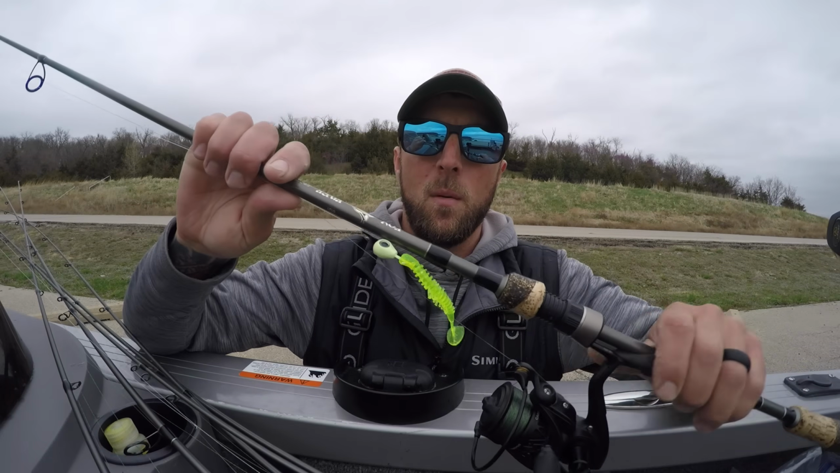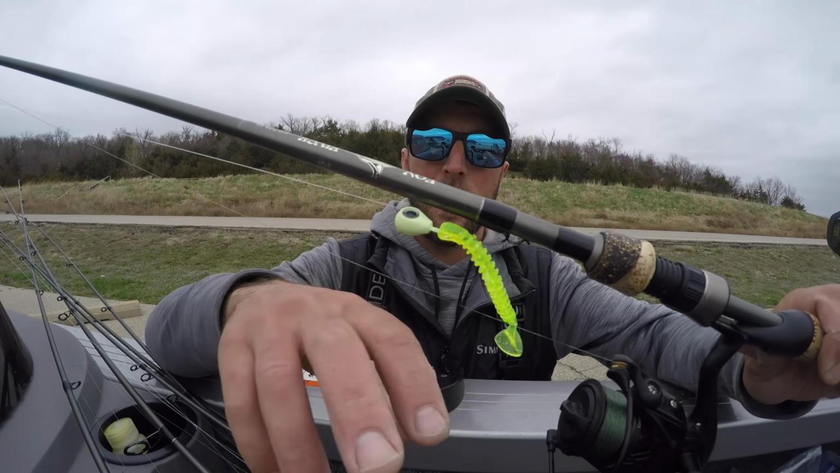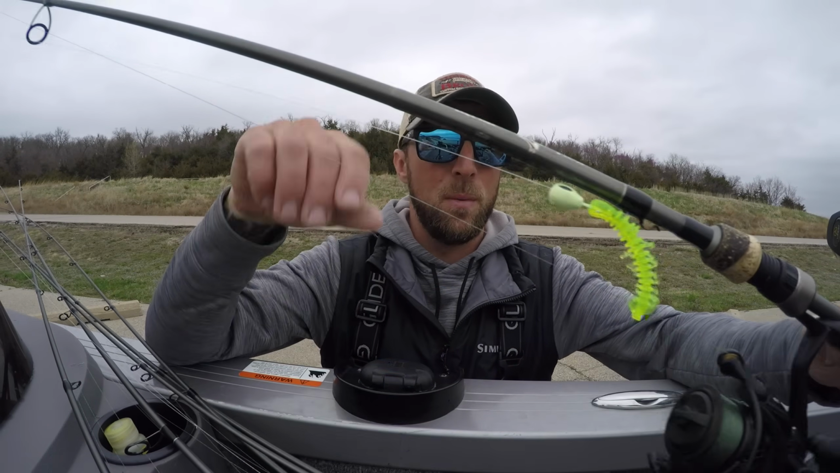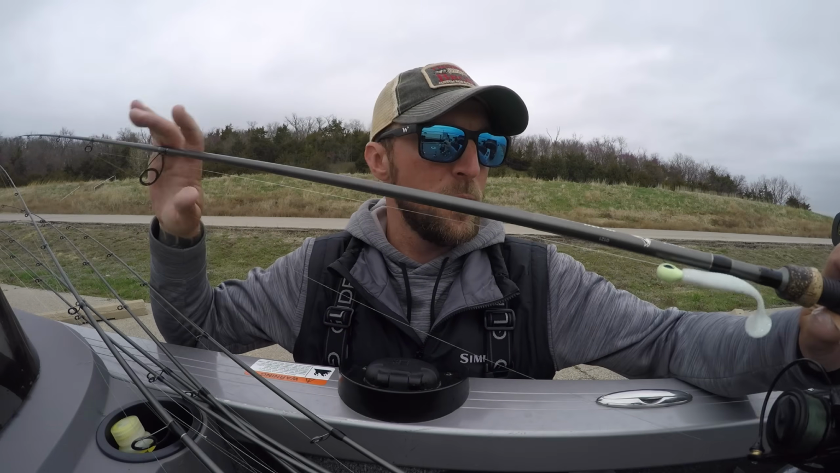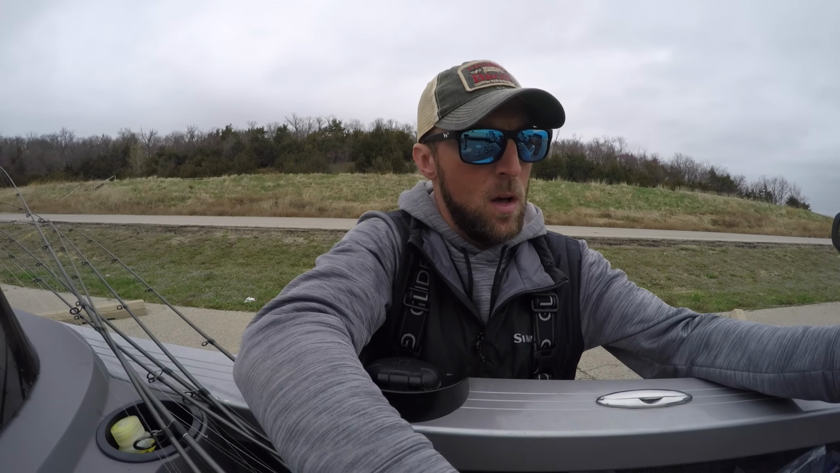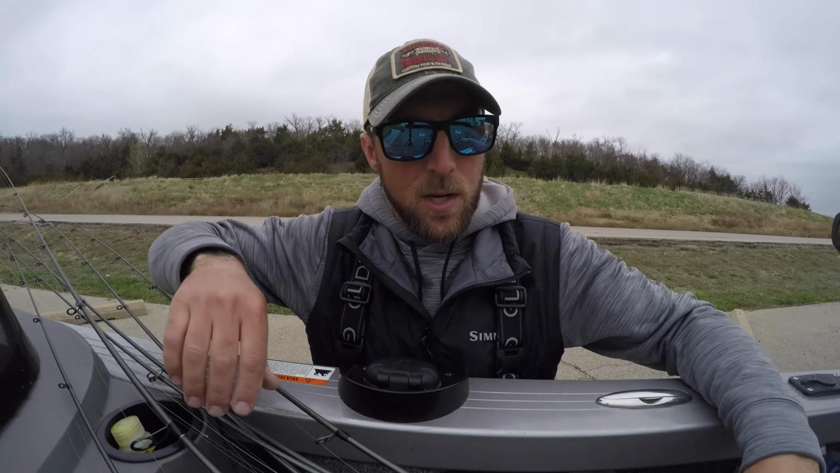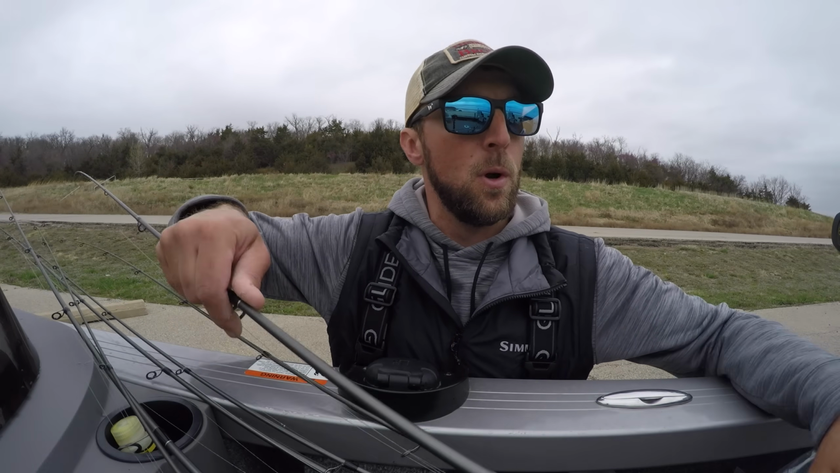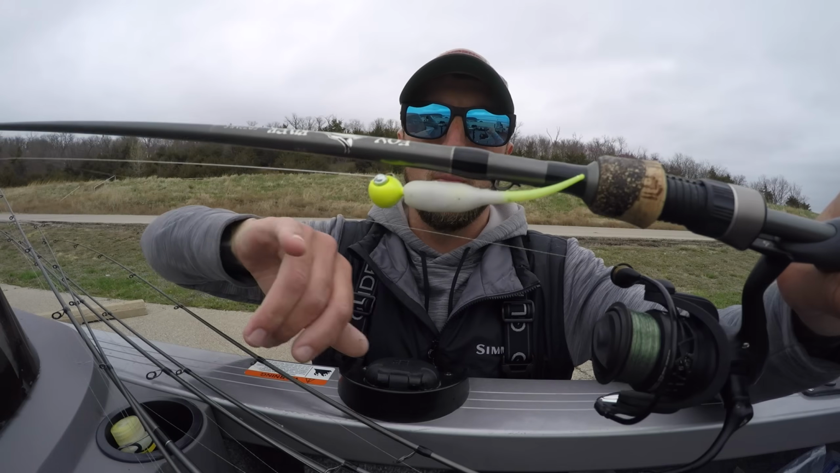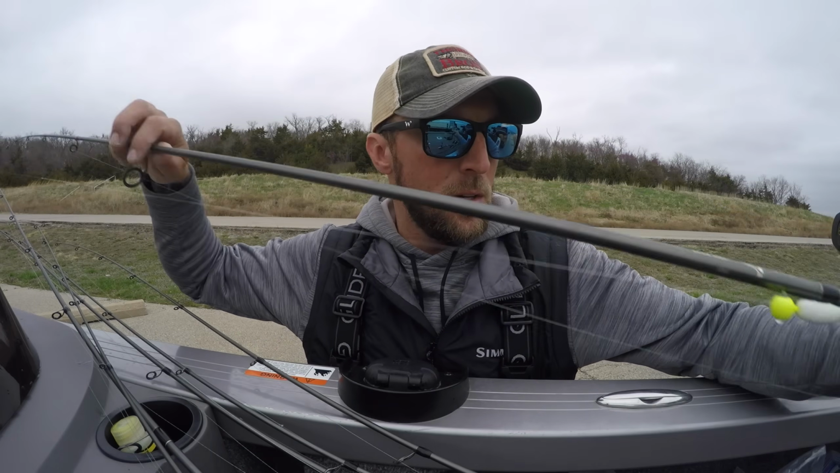Main one though, the one that caught most of our big fish, that 3-inch tickle shad from Kalen's. That one's pretty torn up there yet. And then we also caught them on the 2.75-inch hammertail from Swing 'em in Baits, obviously a staple on this channel. 3/8 ounce jig heads all across the board. And then lastly, when we were going vertical, we caught him on a jig and wrap too, but mostly caught him on that 3-inch battle shad.